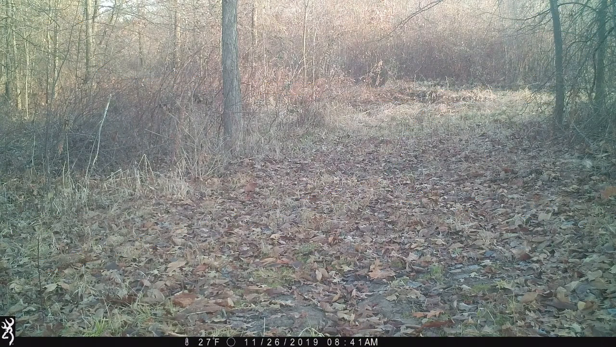So we'll roll the video and we'll start at 8:42 in the morning with buck number one. He is simply just running around. He's trying to find where these does are. He's coming from the food source towards a bedding area. This is a common situation of a buck just trying to look for where the does are.